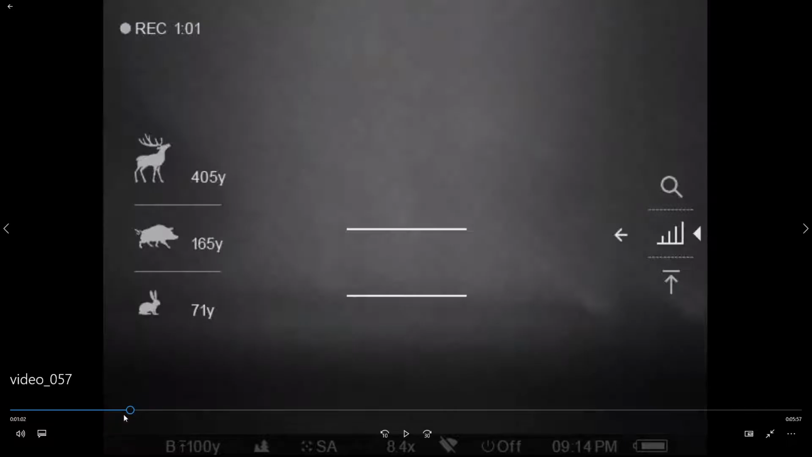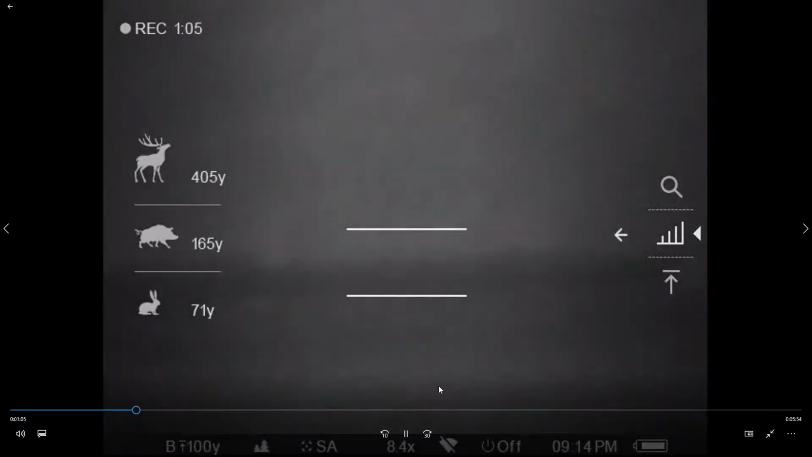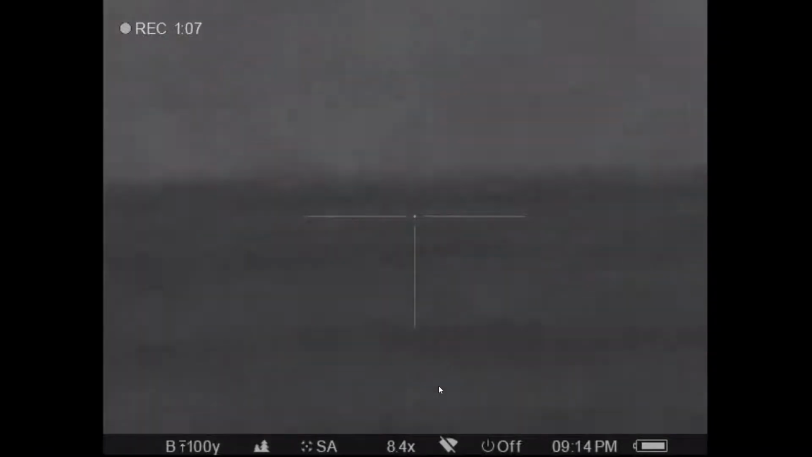I'm going to show that one more time. Here we go. If you'll look right there, I'm even farther than 6 foot in front of that hog. And they're running across right there. Boom. That hog's dead. We did retrieve that hog for sure. And that's how much lead it took to knock that hog down. Now, we actually had one that ran behind the trees and died. We got it the next day.